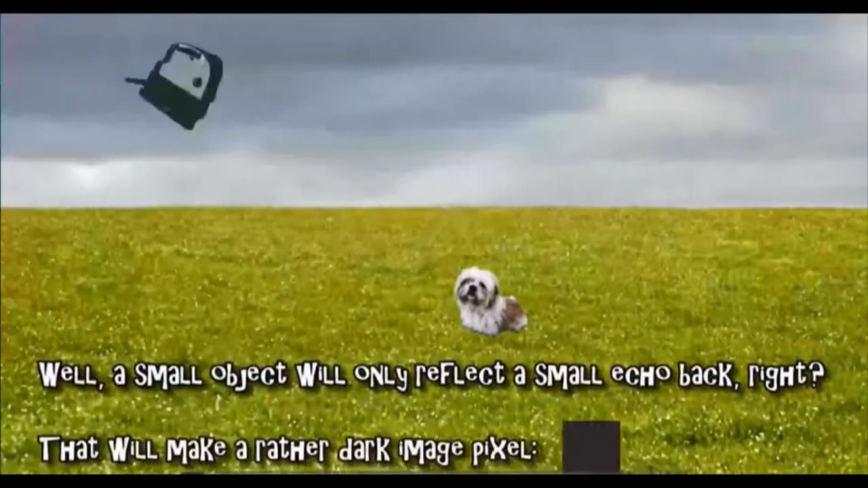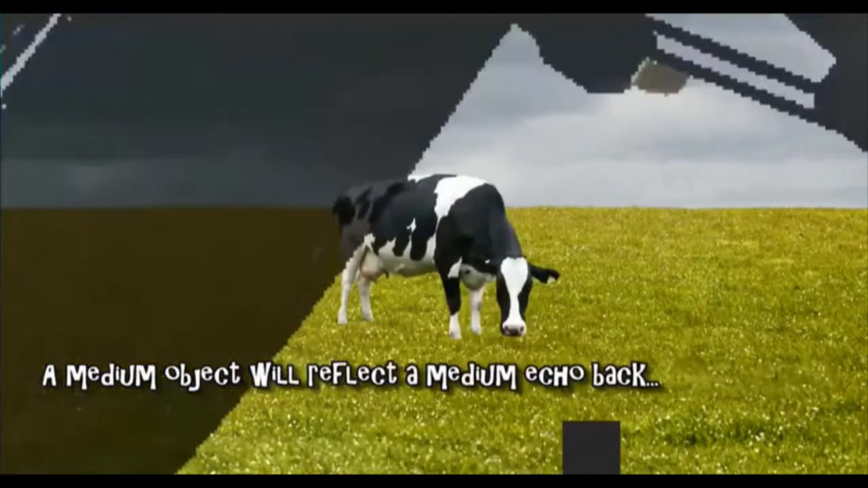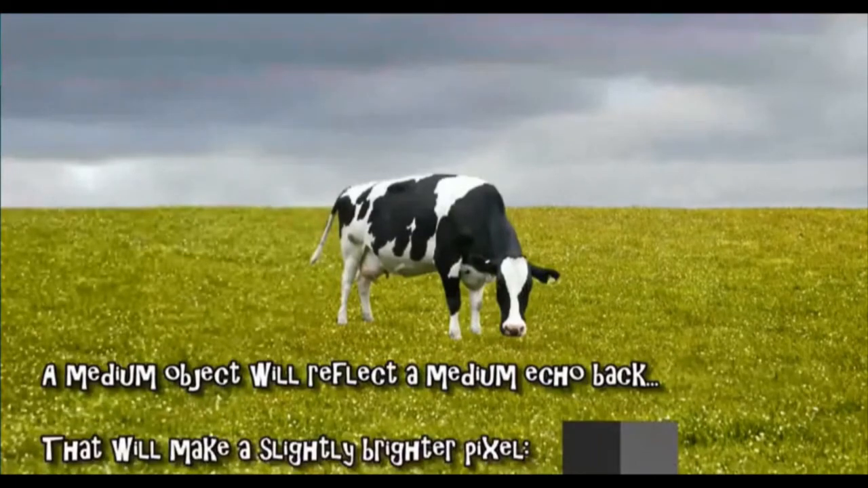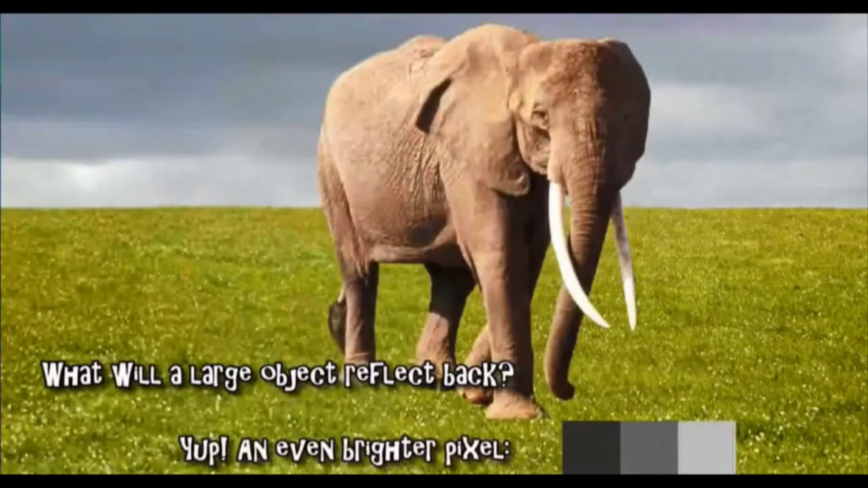Now, what about the brightness of the pixel? The brightness of the pixel will ultimately depend on the size of the object, as has been shown in this video. And the image will look like this.